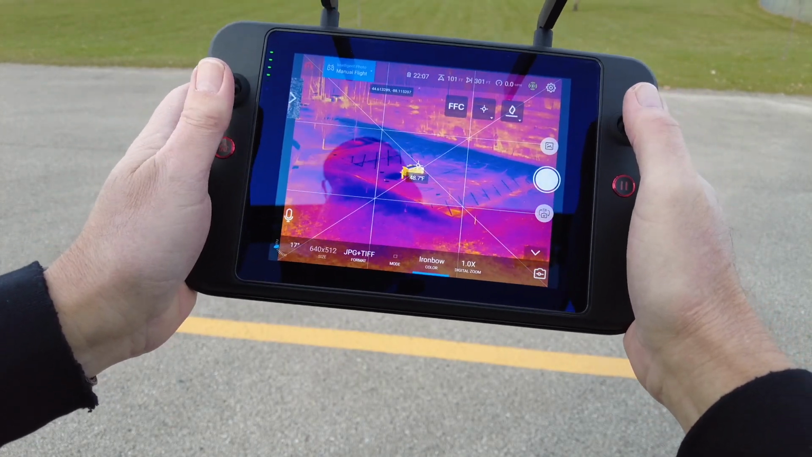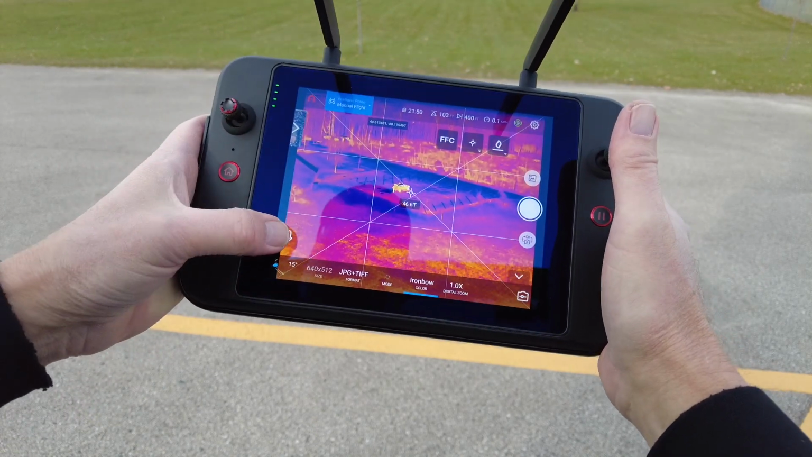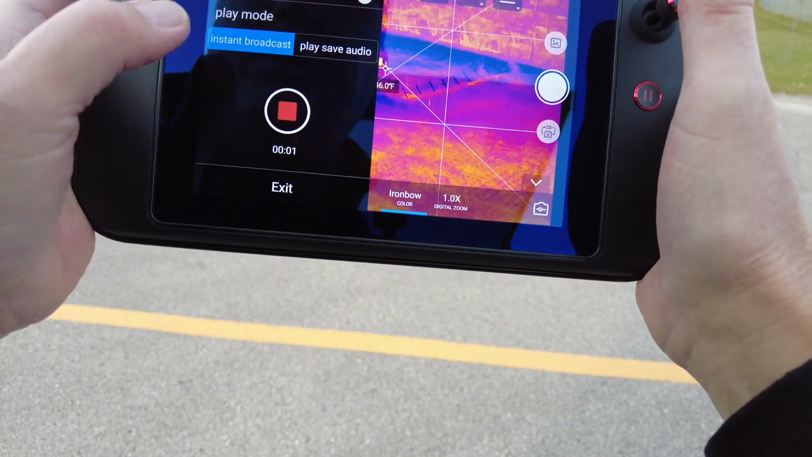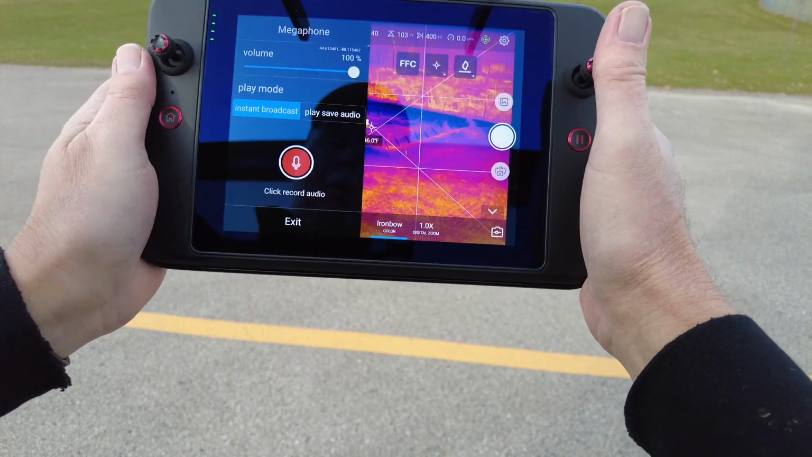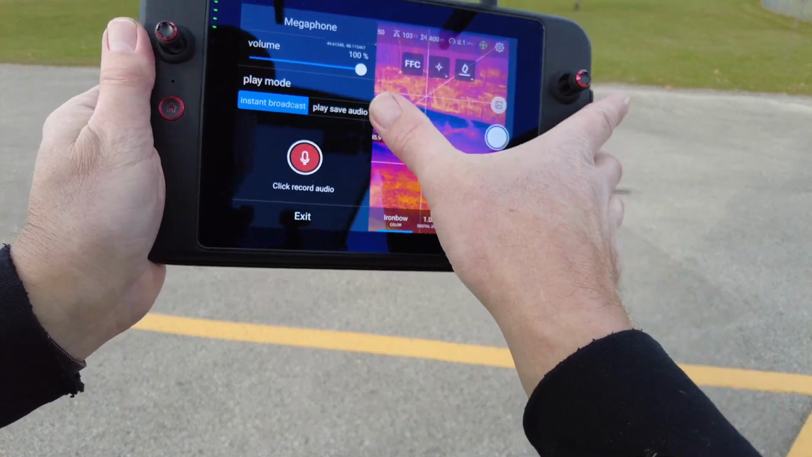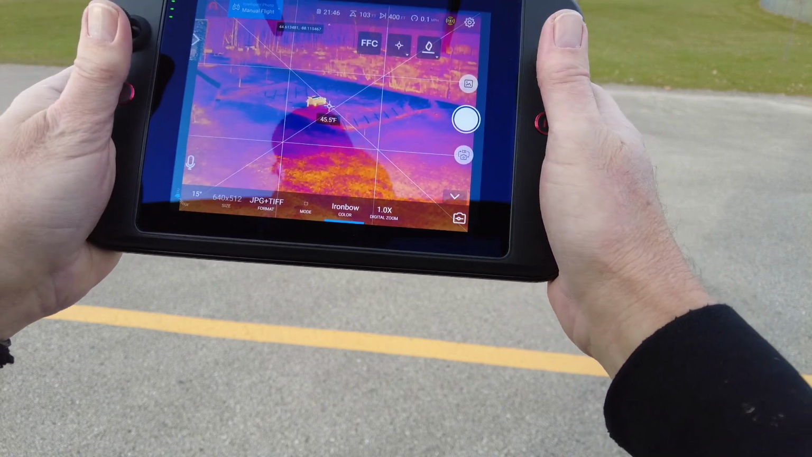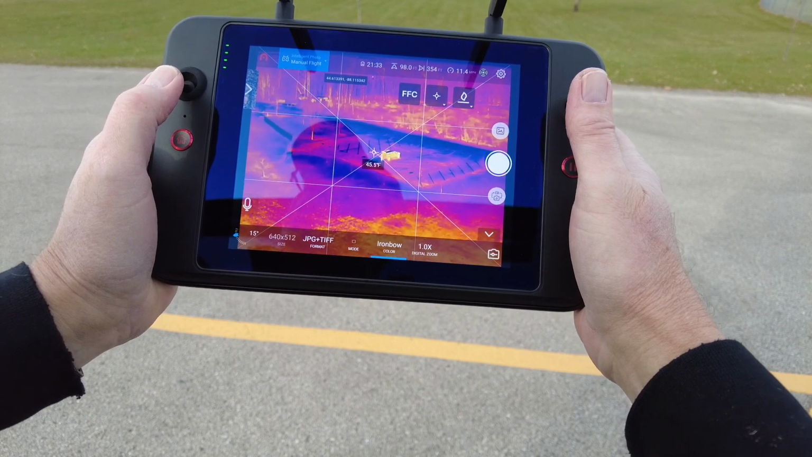Let's do 400. 400 feet out, 100 up. New test. Hang on, help is on the way. Okay, 400 feet out, no problem hearing that whatsoever. So I don't want to get too much further than that right now, but 400 feet, very effective range, no problem at all hearing that.